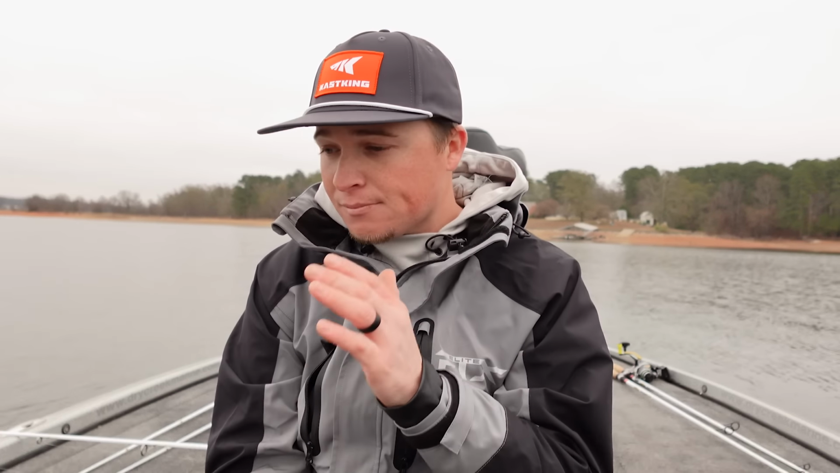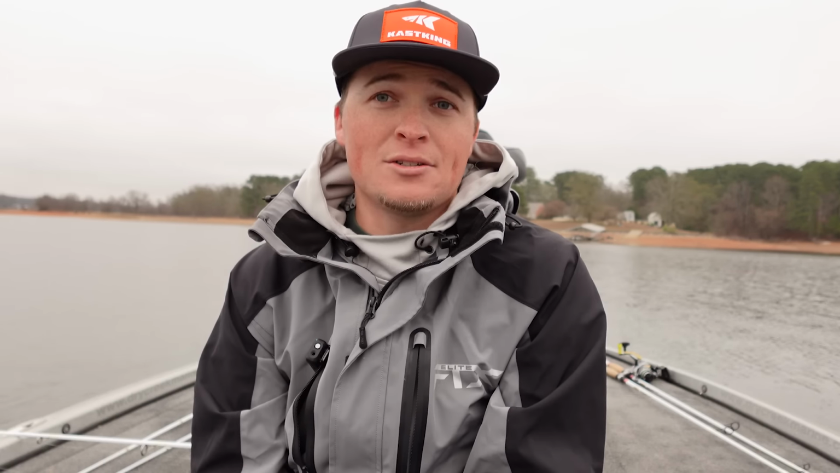You're going to be messing around with your contrast and sensitivity and all that. But for the most part, straight out of the box, setting it up according to the instruction manual, you're going to have a great picture. And one thing that's really important is your battery setup.